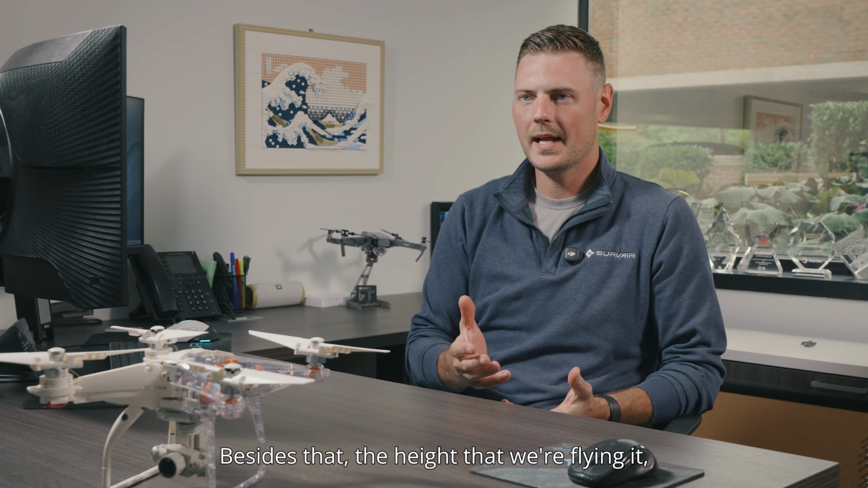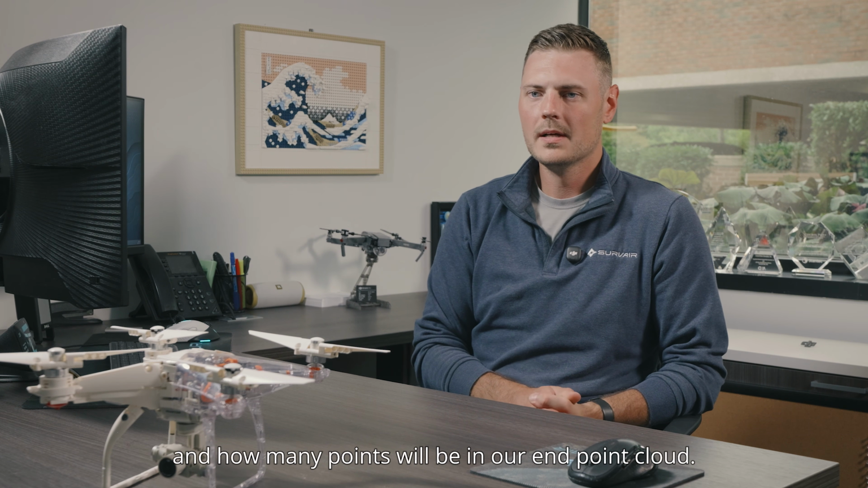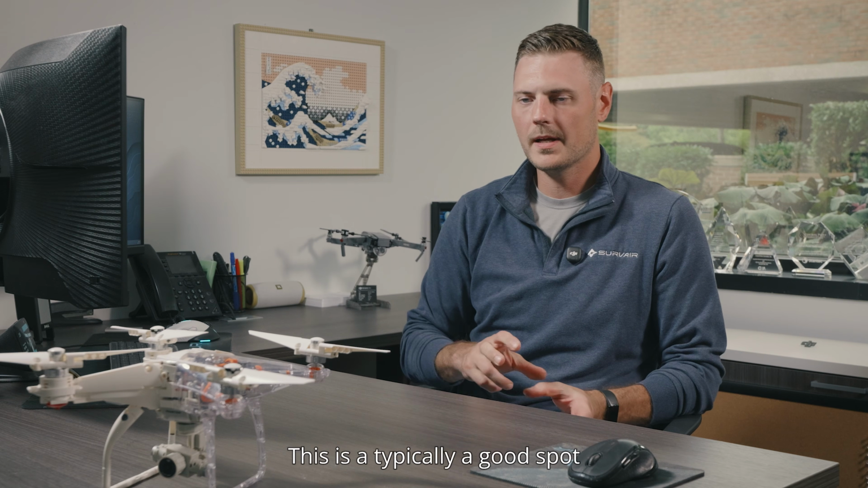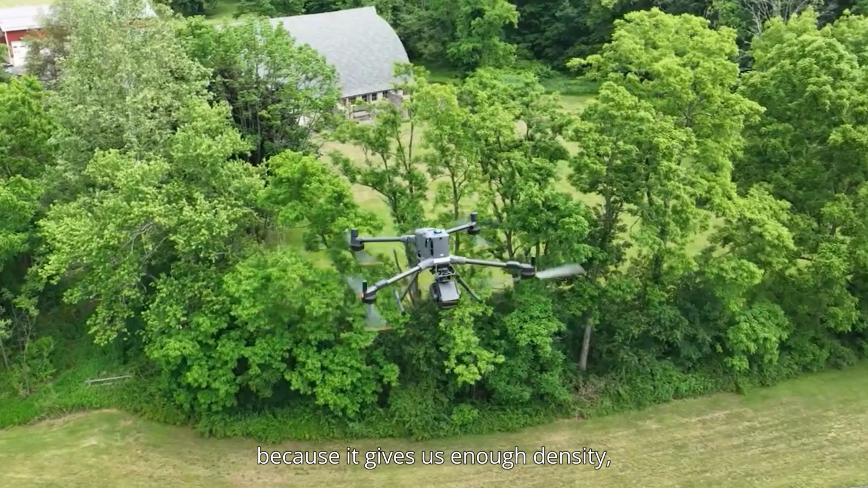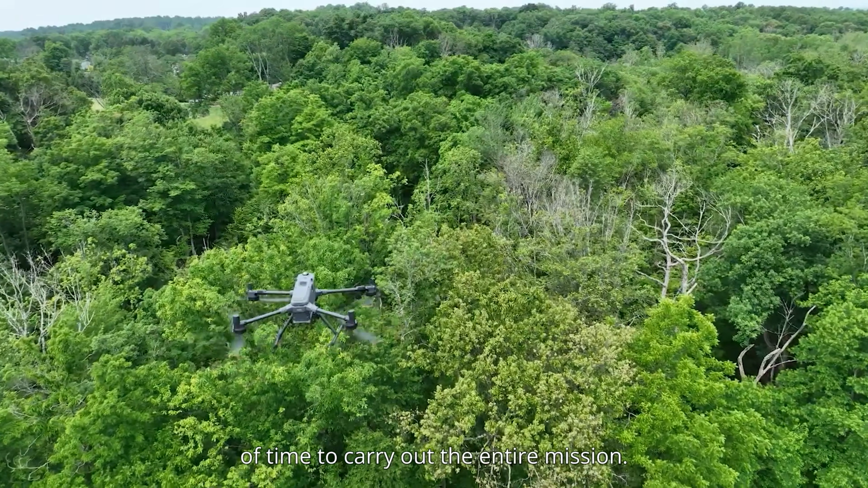Besides that, the height that we're flying at is also a factor of how much density and how many points will be in our end point cloud. So we ended up flying this one at 200 feet above ground level. This is typically a good spot for these types of projects because it gives us enough density, but it also doesn't take a significant amount of time to carry out the entire mission.